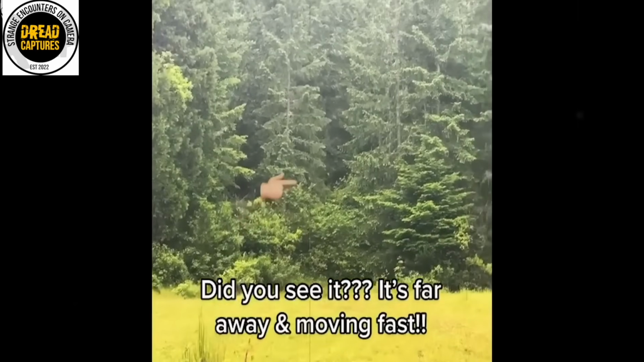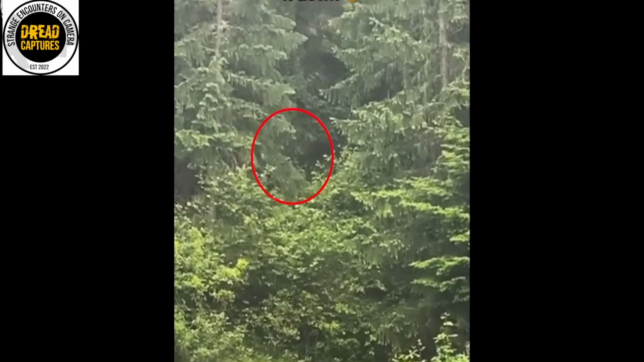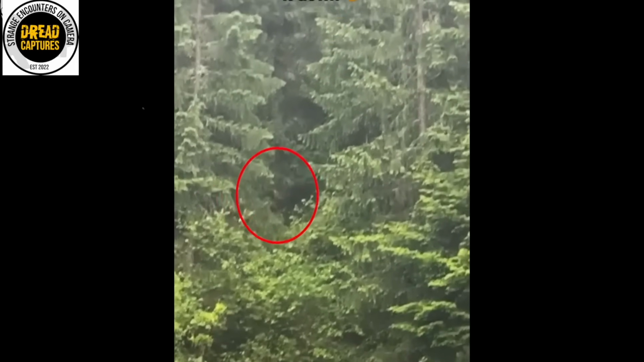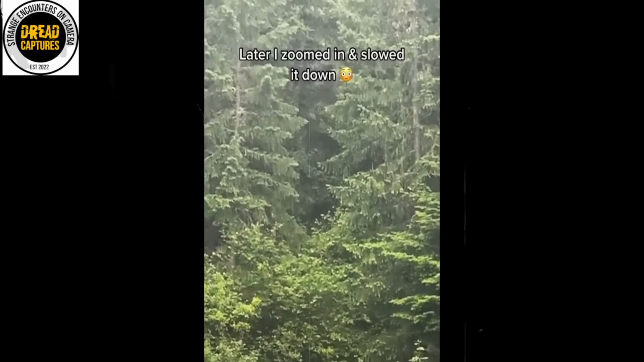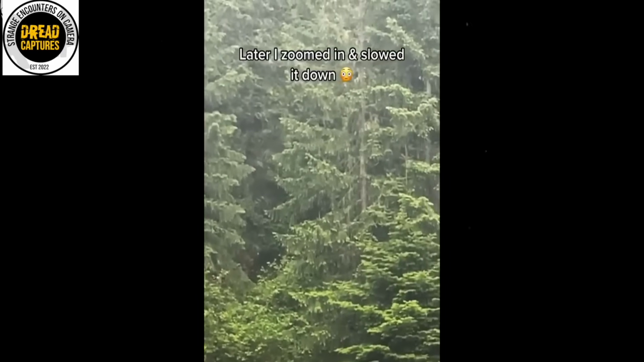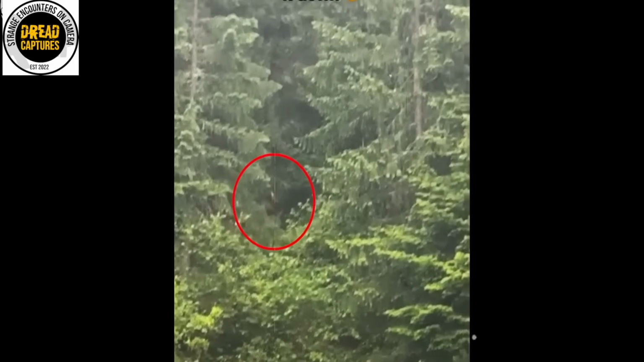Some onlookers tried to chalk it up to a gorilla or an ape, but yeah, there are no native primates in that region. So if we rule out a rogue zoo escapee or traveling circus misplacement, what else could it be? Standing tall, covered in dark fur, and moving with an unmistakably humanoid gait? That's right, this creature fits the description of the cryptid known as Bigfoot.